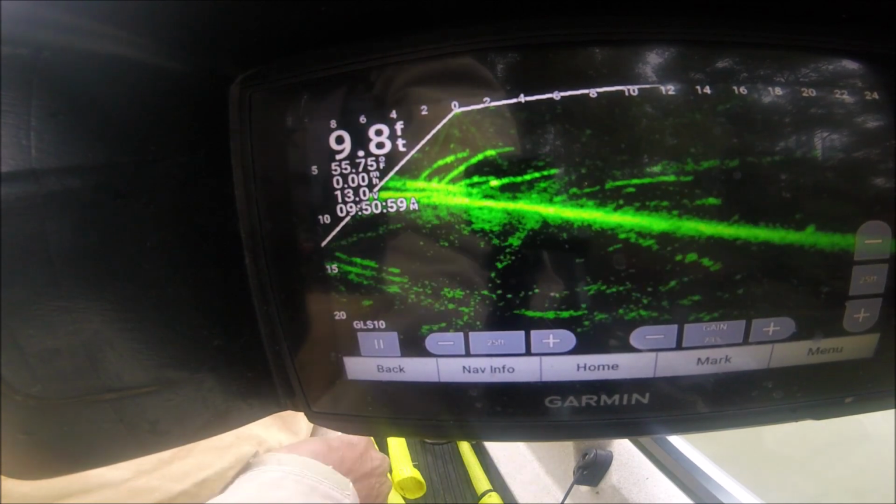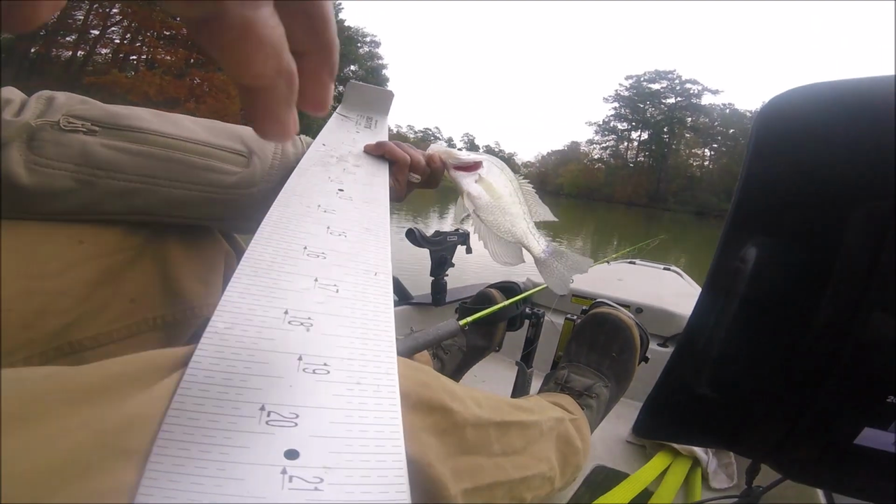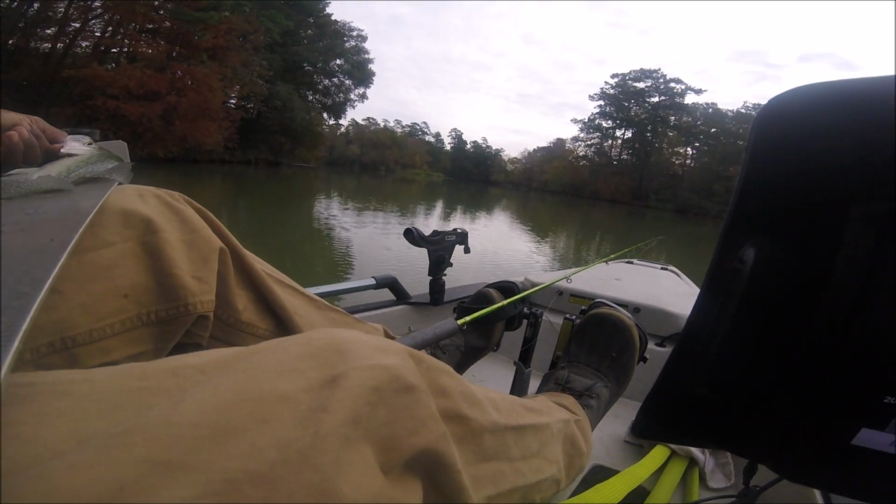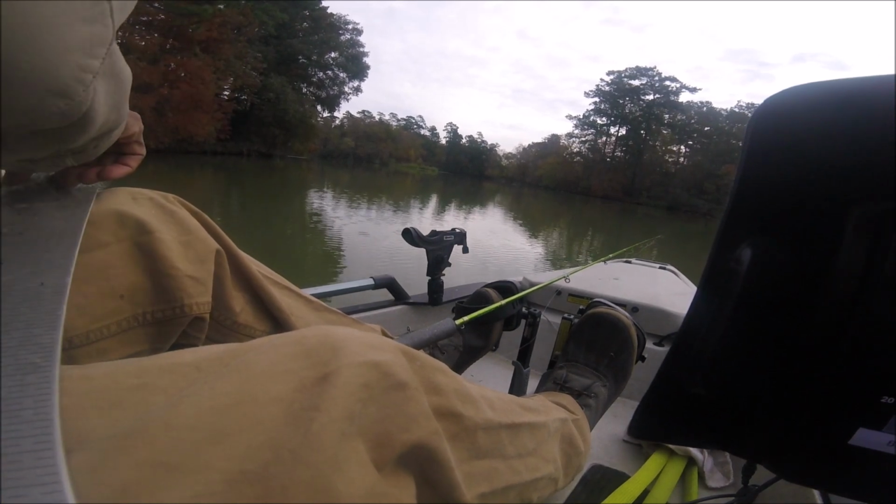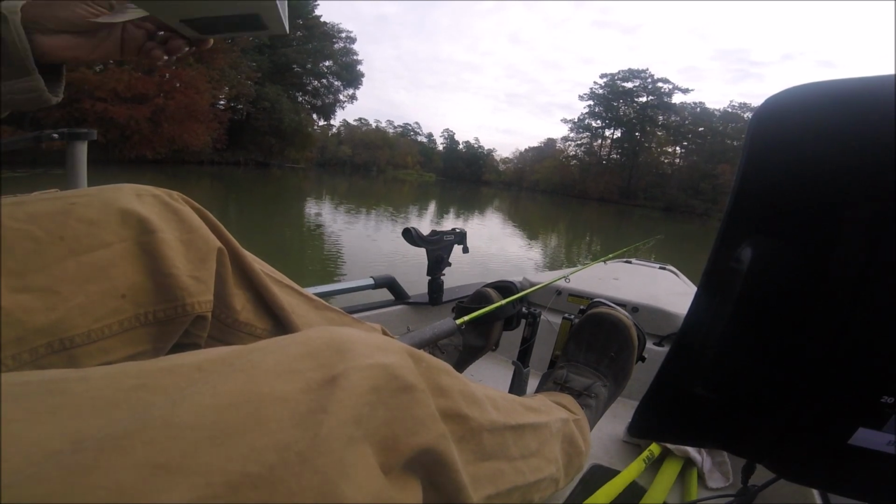I don't know if my head cam is on. So I'll turn this camera on just in case. If he's 10, he's in. It don't look like it. Don't look like the one I want to fillet anyway. Well, that's all he is. He's undersized.